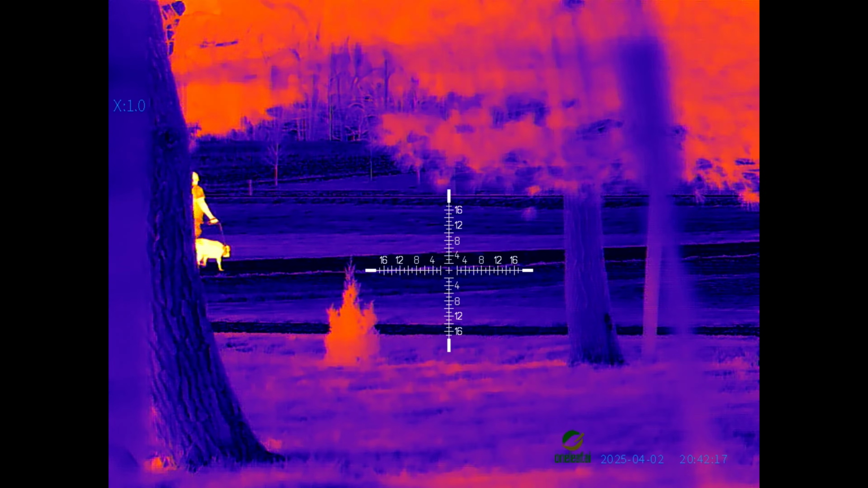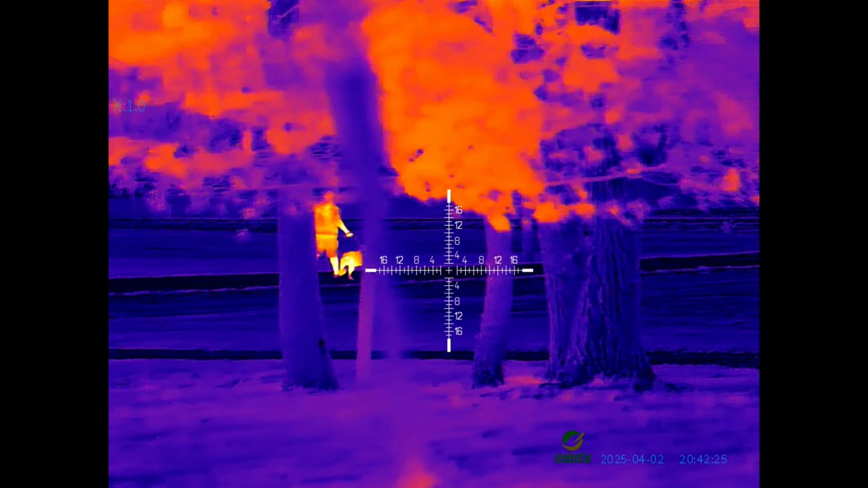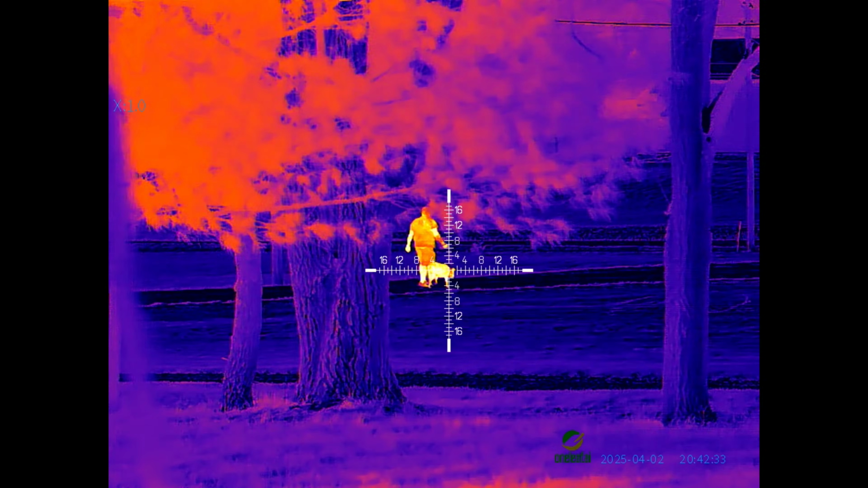So anyways, it's kind of hard to see those little tiny animals way far out, and they're just heat blobs. So I kind of wanted to show you what you can really expect with this thing at more ideal distances, and on larger animals like deer hunting or a coyote or a hog or whatever. So that's what this footage right here is going to show you.